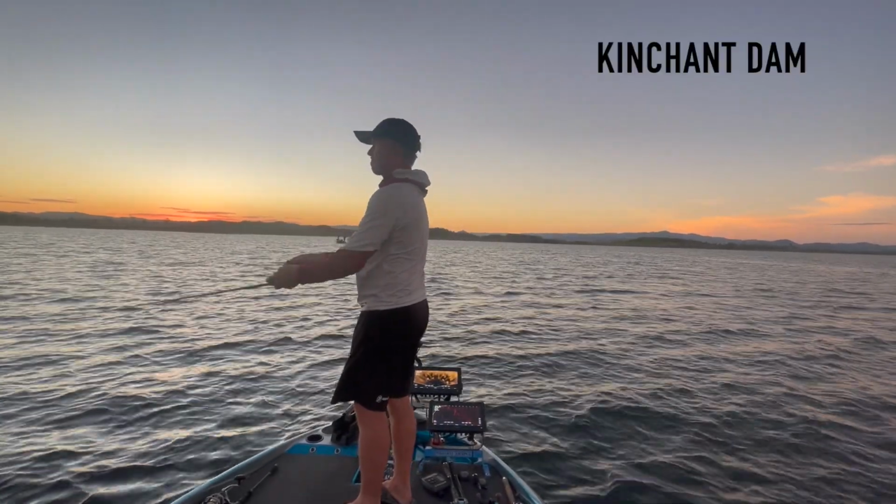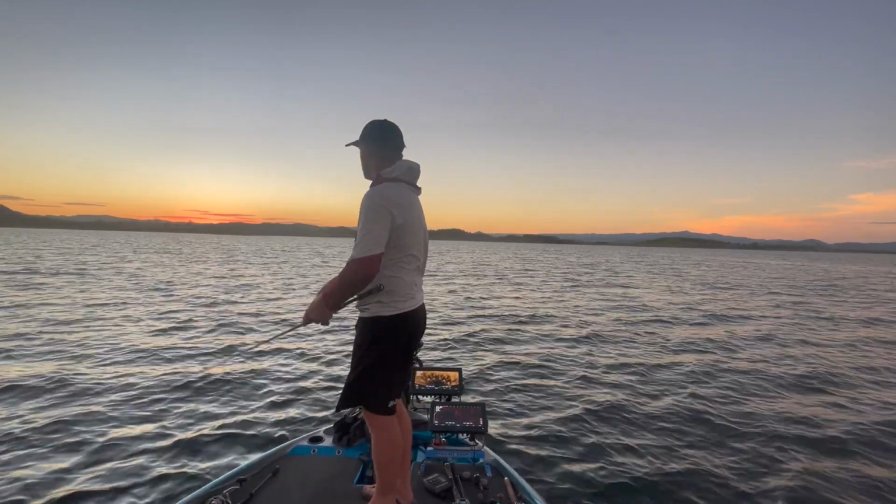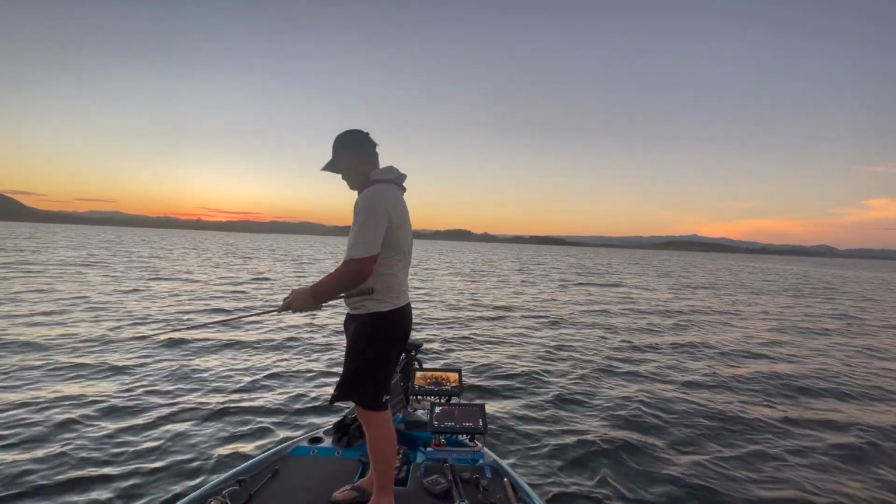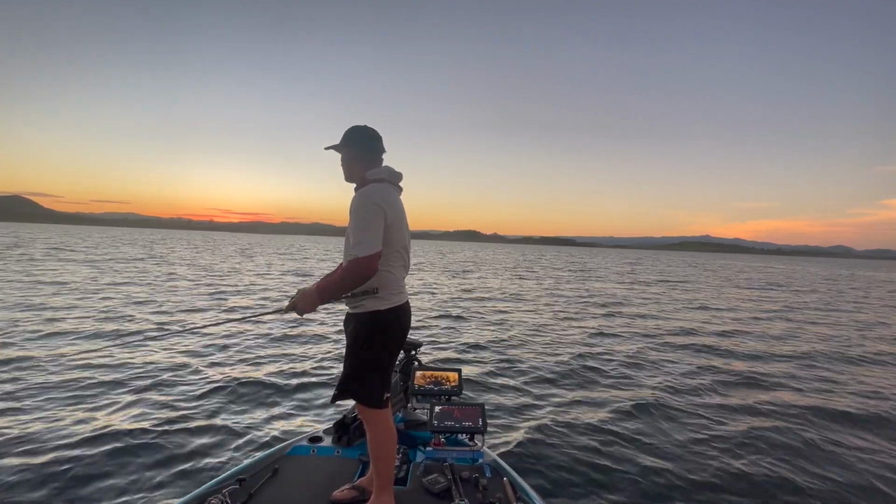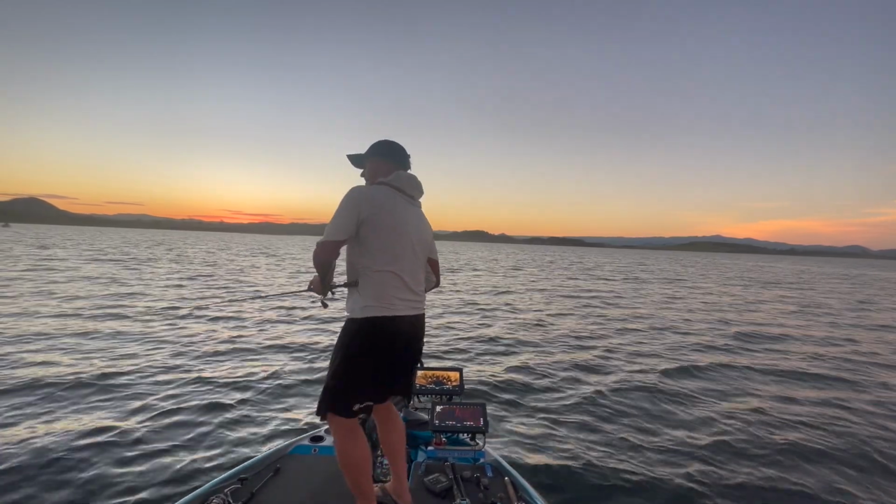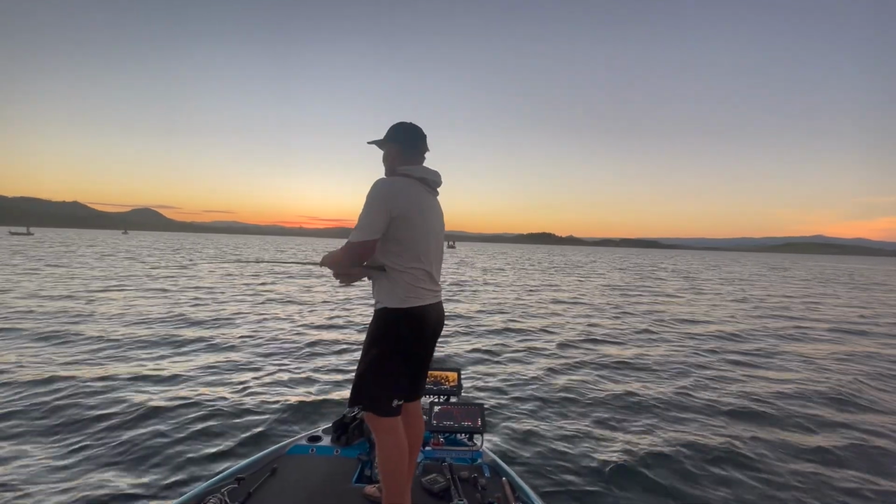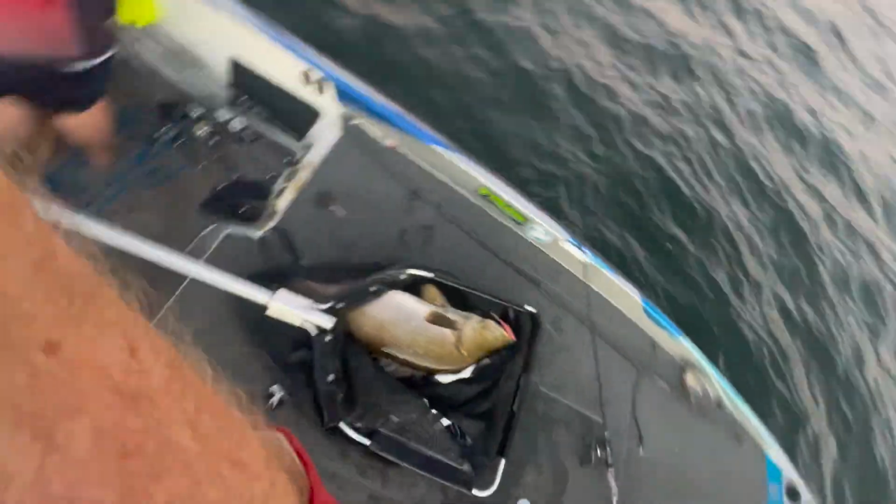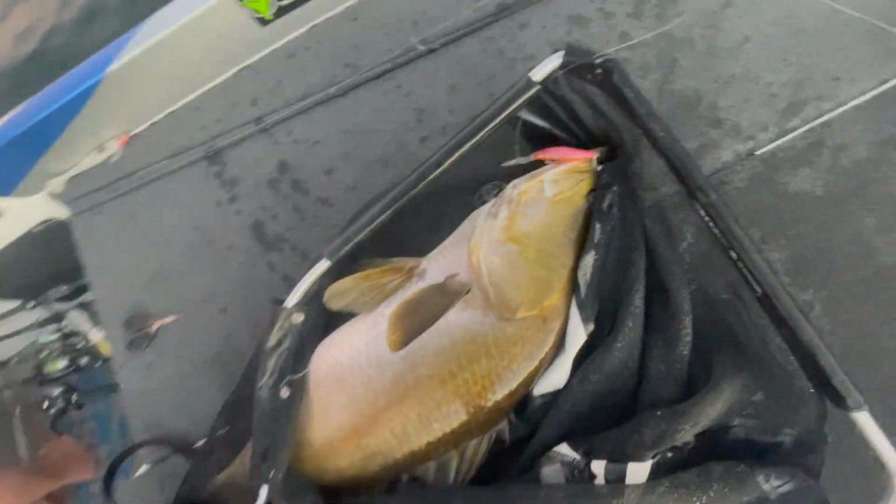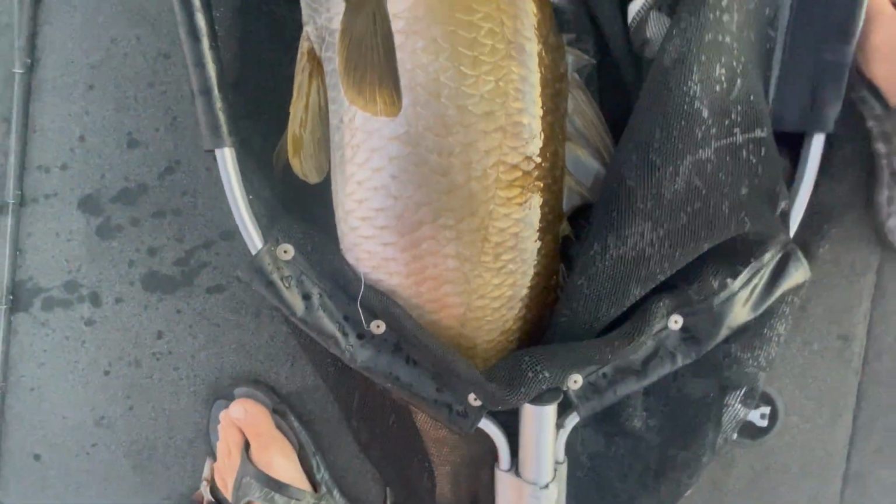Here. Yep, got it. That's another one. See him on the LiveScope. Throw it and catch him on the LiveScope. And that's it. Throw on the deep diving jerkbait. It's a Redic in this case. There's another 90cm fish on fire.